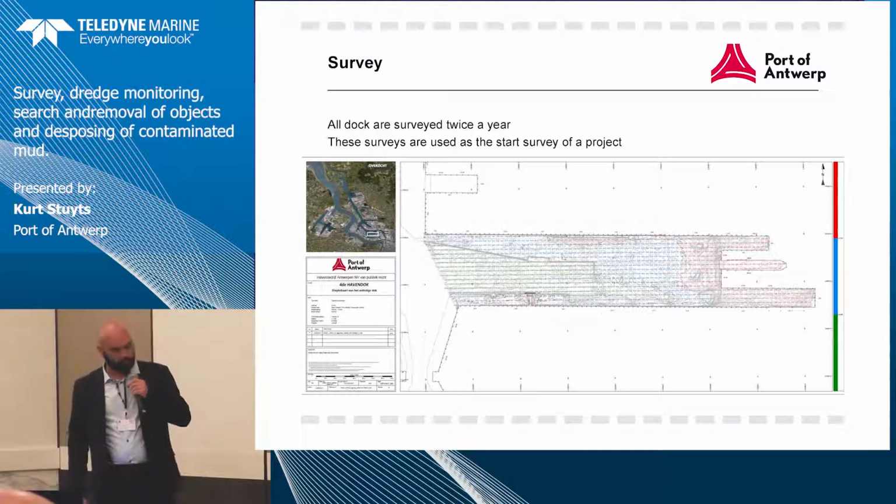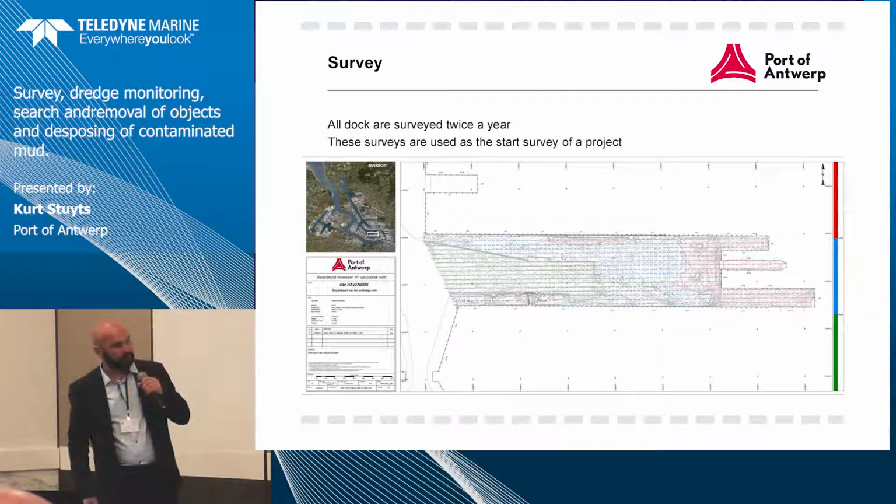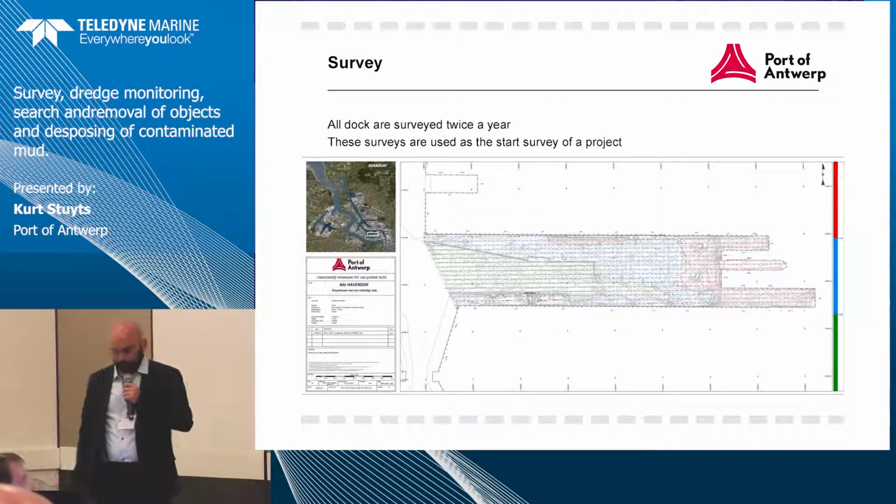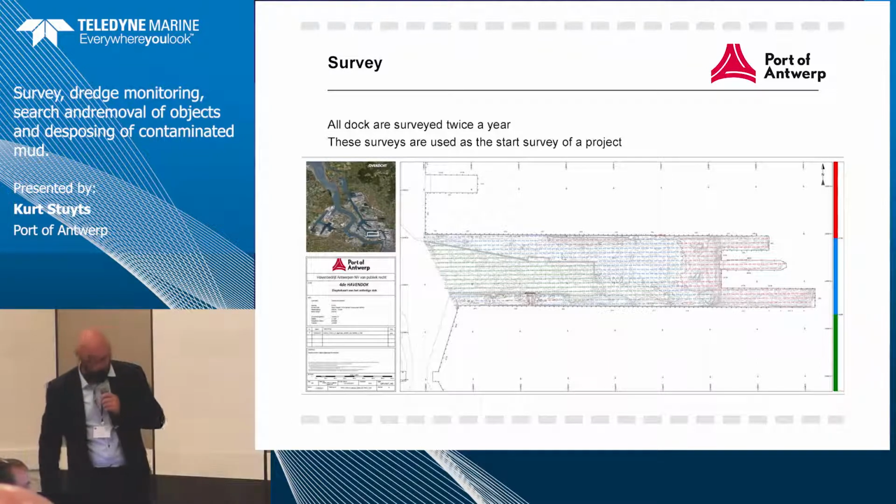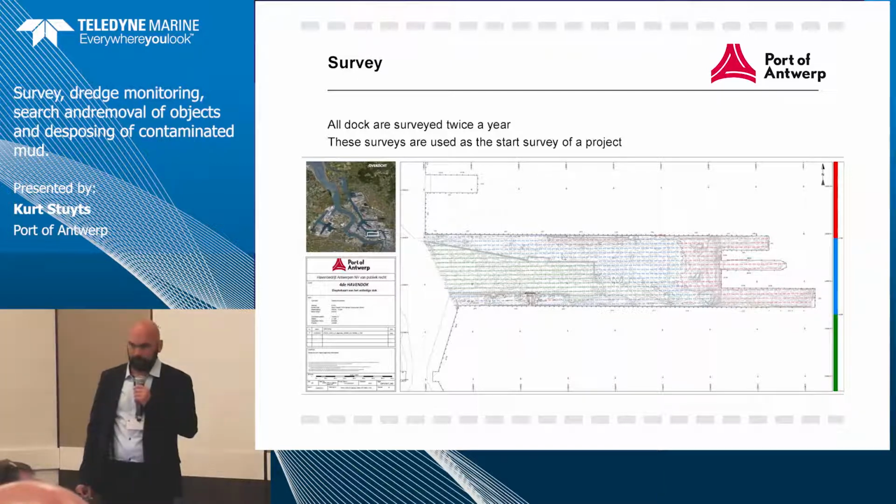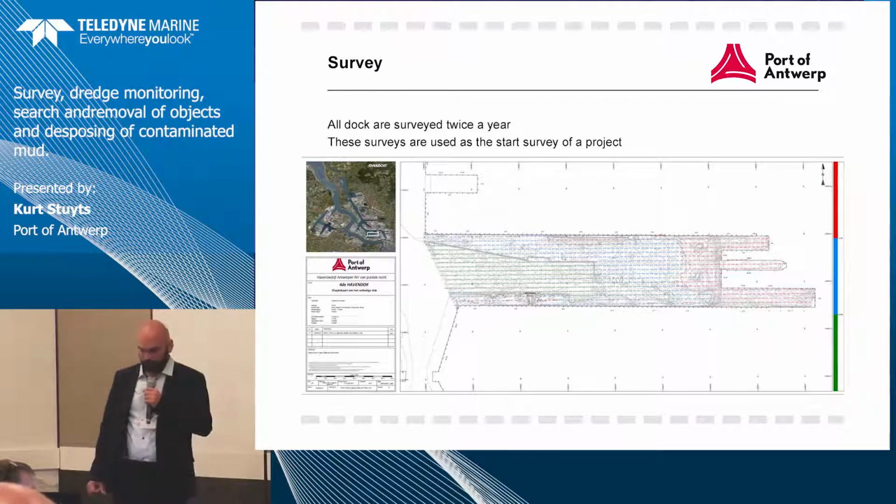We had a small bit of the dock already deepened. You can see the green area. So the other part was to build the quay wall on the north side. The first thing, of course, is to do the survey. We, as the survey company of the Port of Antwerp, survey all the docks 2 times a year. And we can take that as a start survey to do all the dredge works that we're going to do.